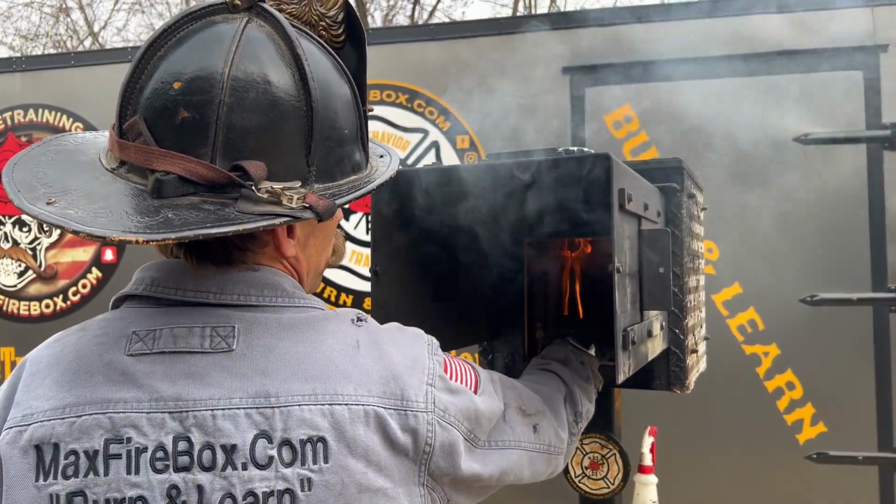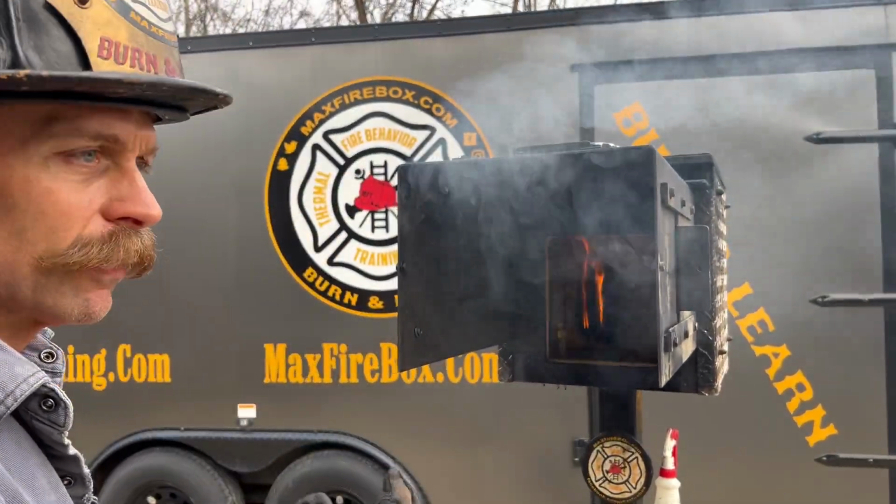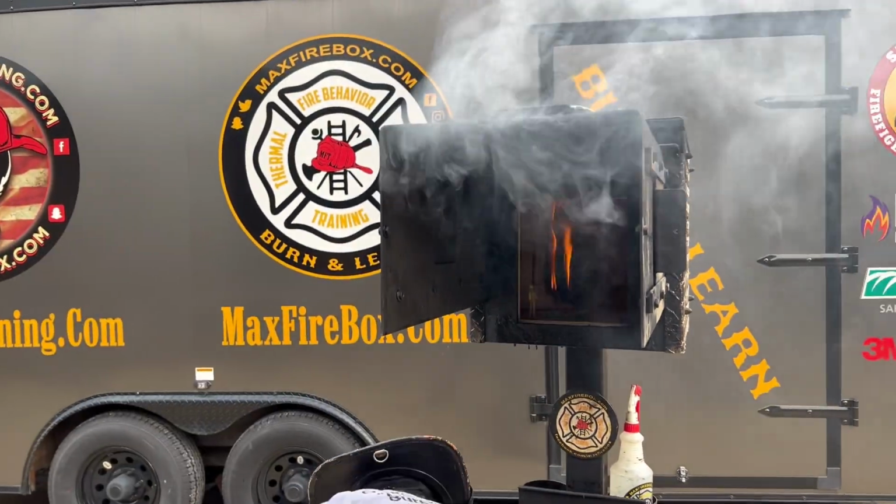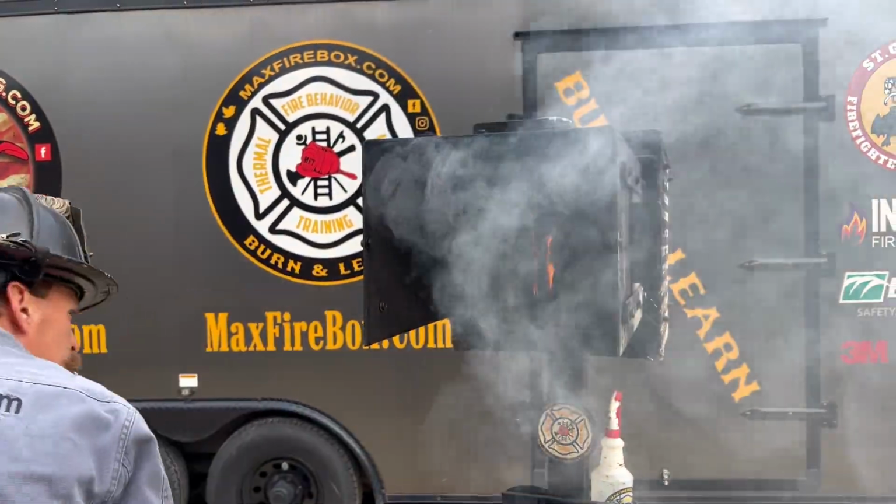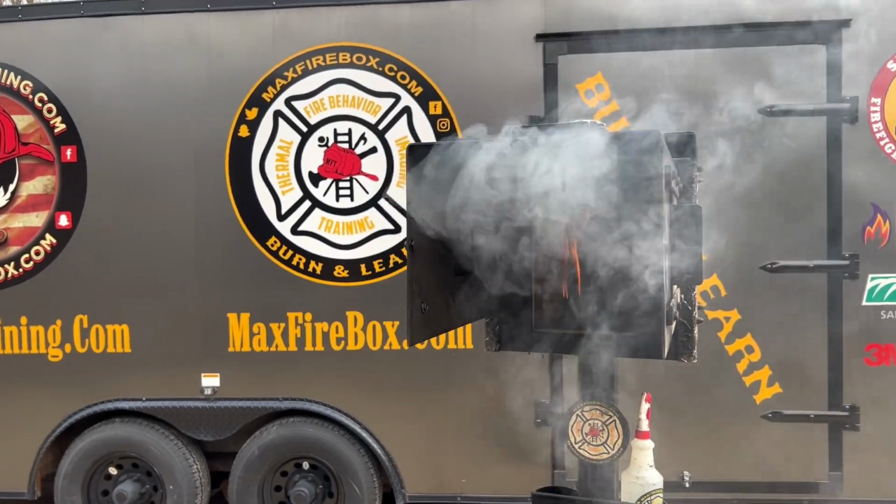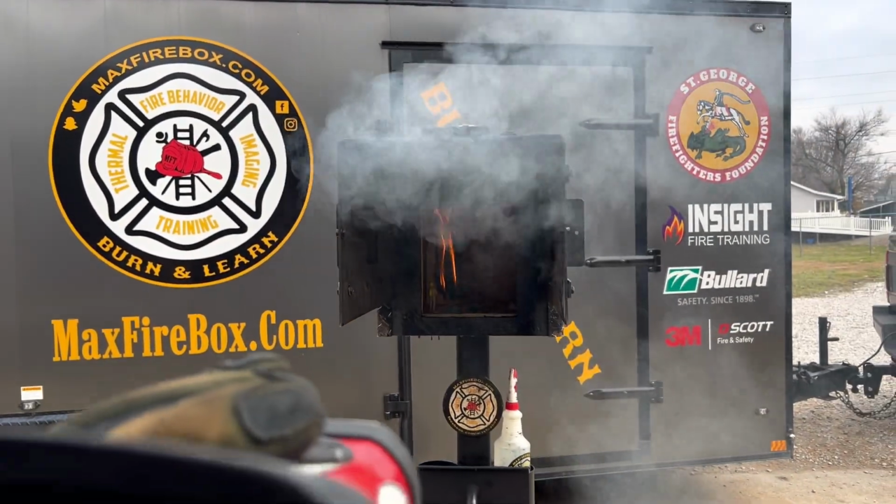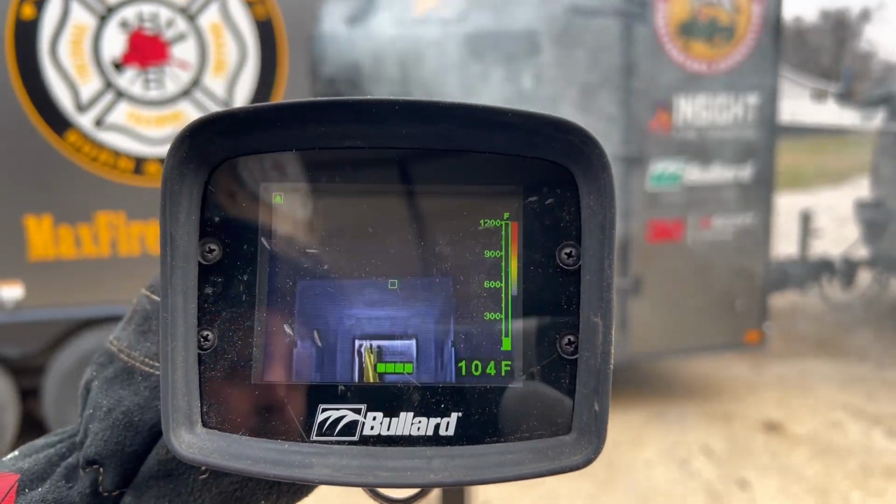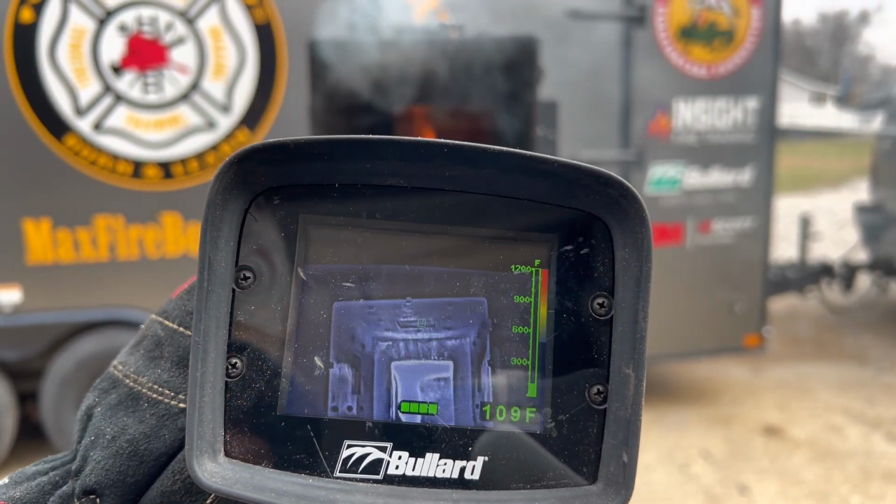Remember, two pieces of carpet, one has water on it, one does not. That's the bed, couch, sofa, the chair, and then there's Little Fire Dude. So we already have a good opportunity here to look at some thermal imaging training. We're looking down this hallway. So let's take a look down this hallway. As we look down this hallway, look at what you have here as far as the convection currents coming across.